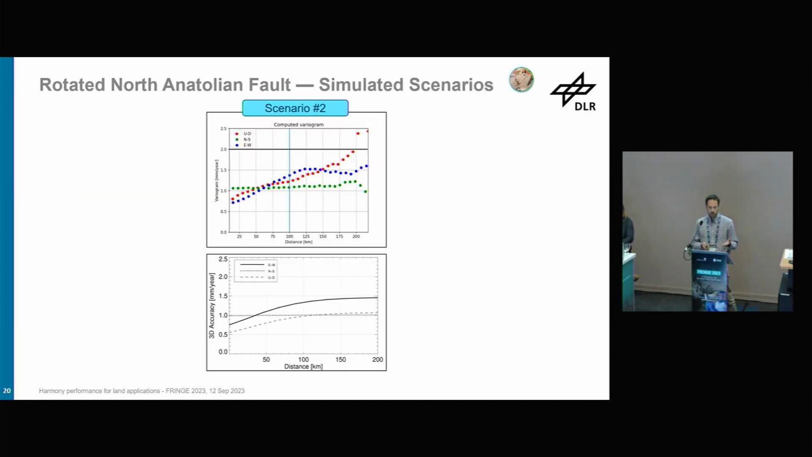And this becomes more clear in the variograms. So in the variograms, the green dots represent the north-south deformation, and we see also in the simulation that it remains almost independent of the distance between any given two points, while we see the trends, so this increasing error for the east-west and the vertical. The plot on the bottom is the result of the analytical performance, and in this case, we see a good match between the two.